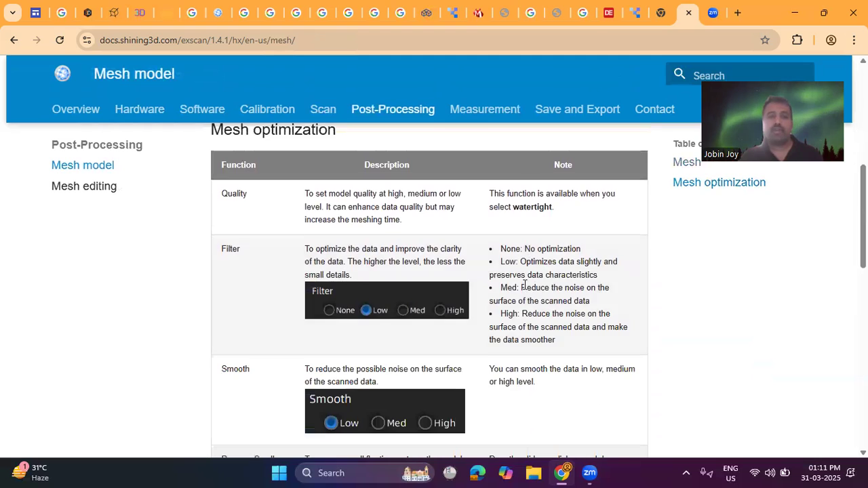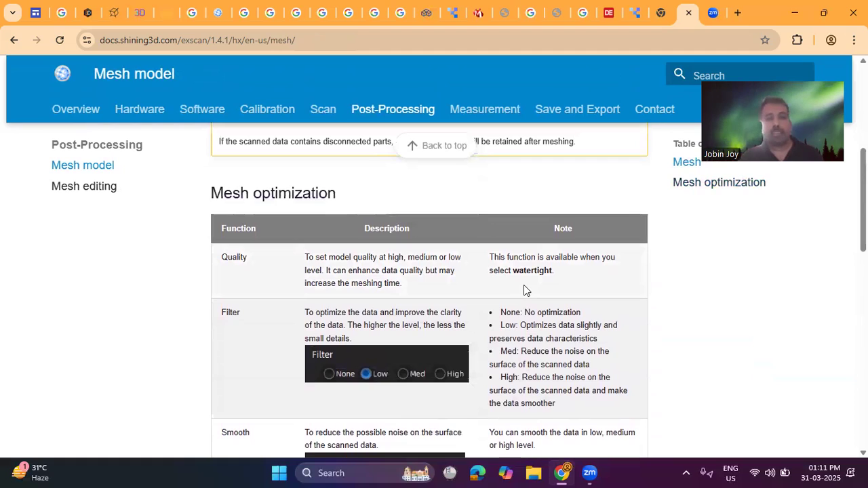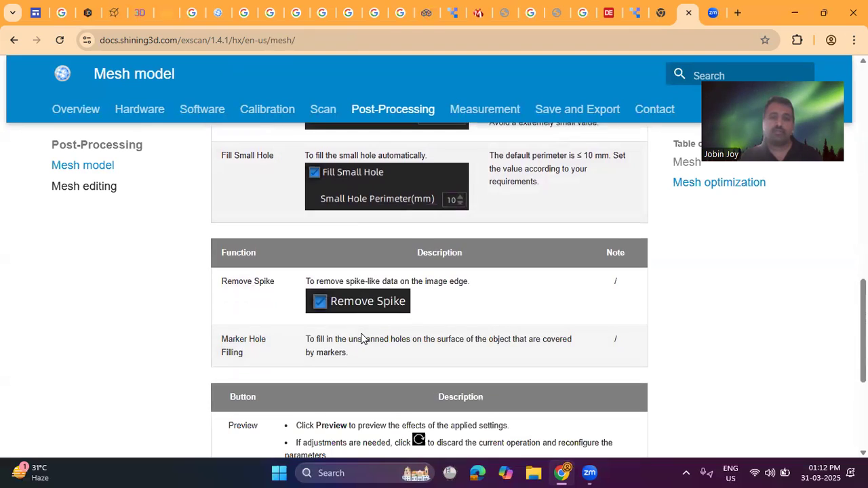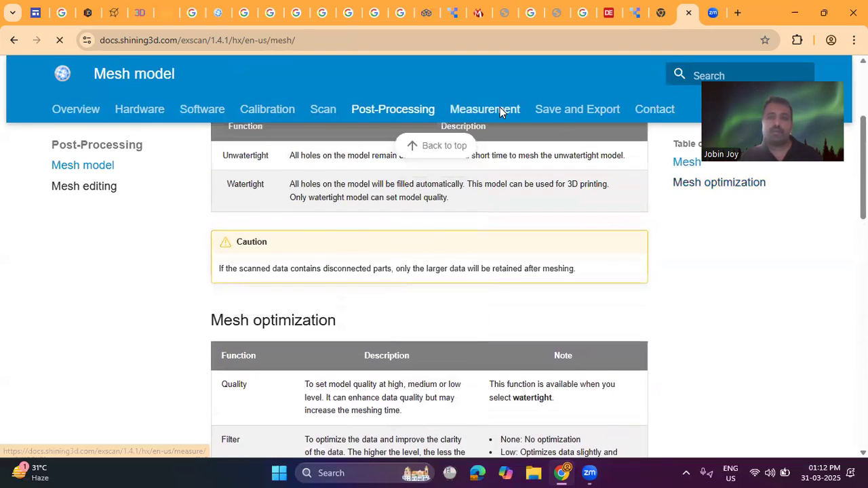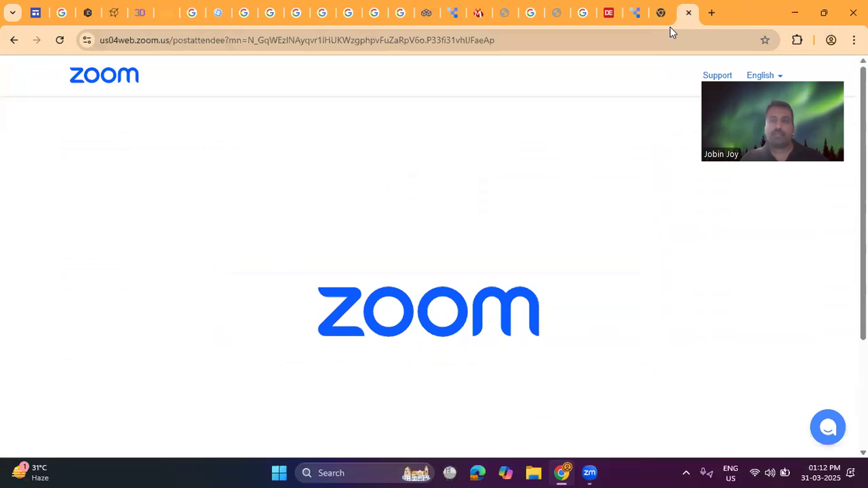After that, we can use the post processing options. If you want quality control, to increase the quality, or filtering, or if you want to smooth something, we can do some post processing operations before exporting your file. So that's all about the details of the hardware, software, calibration, scanning, post processing, saving, and exporting.